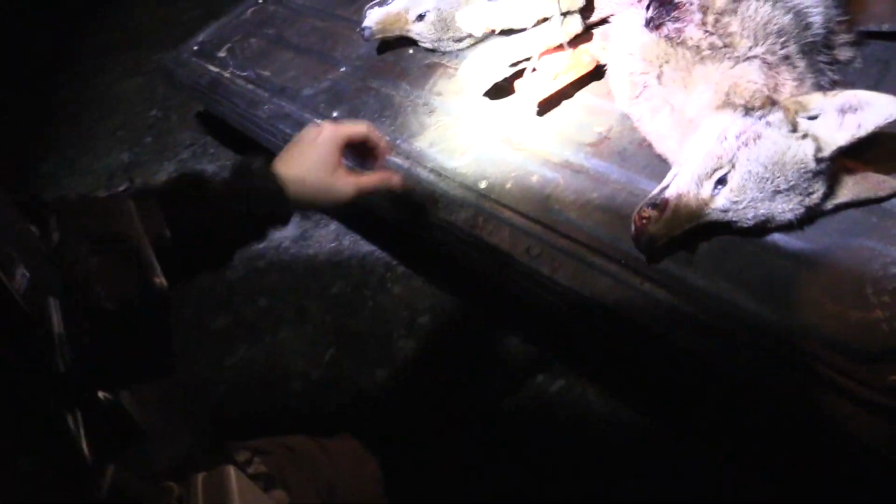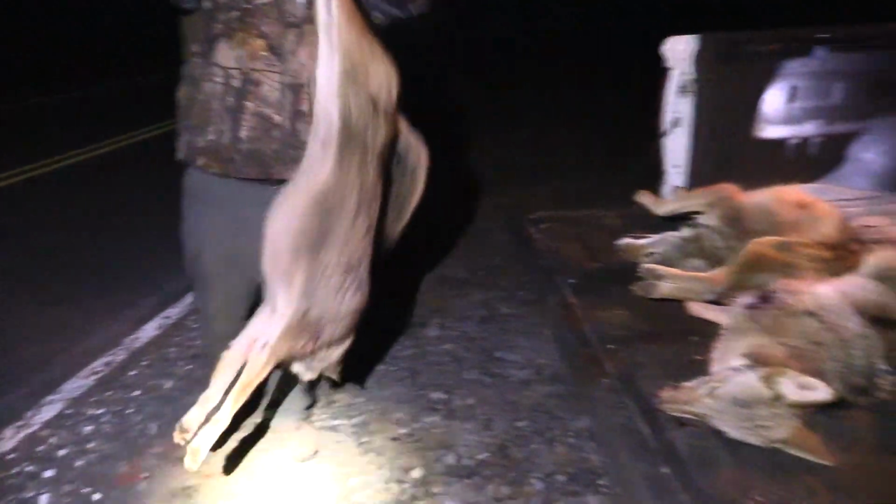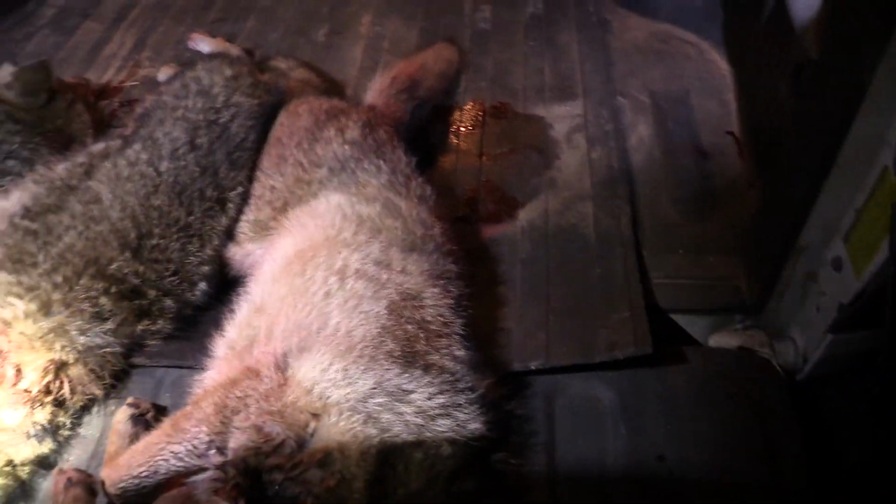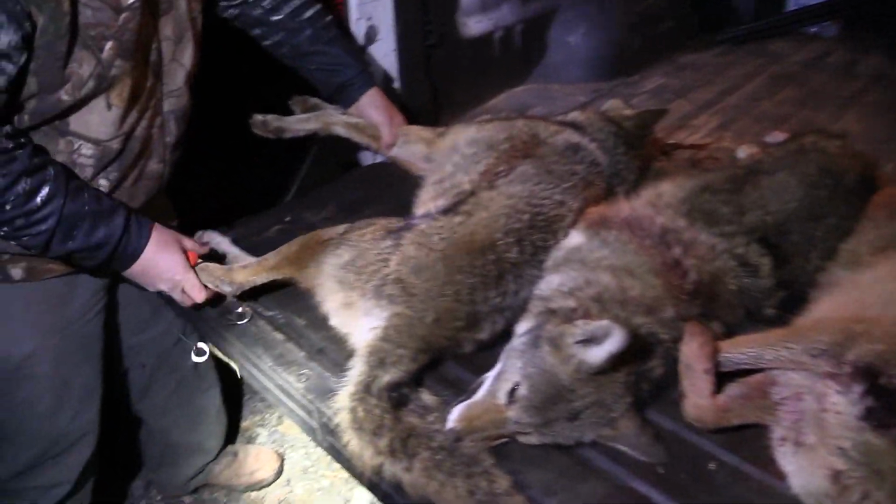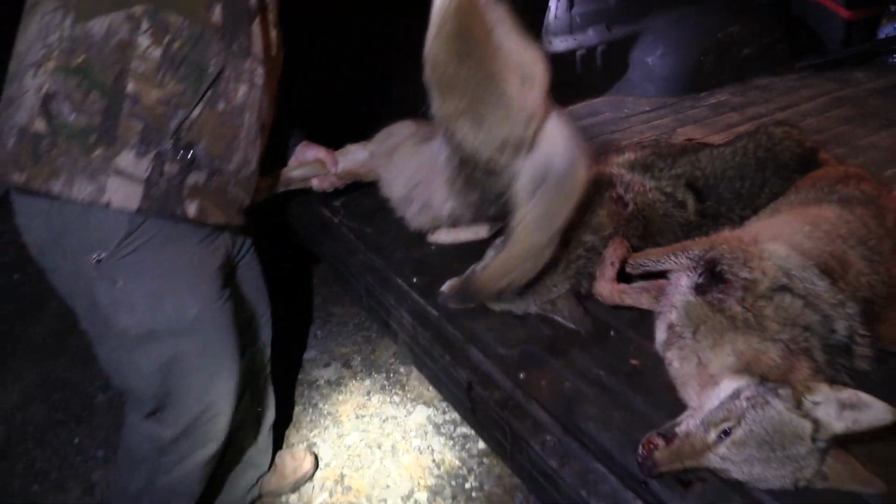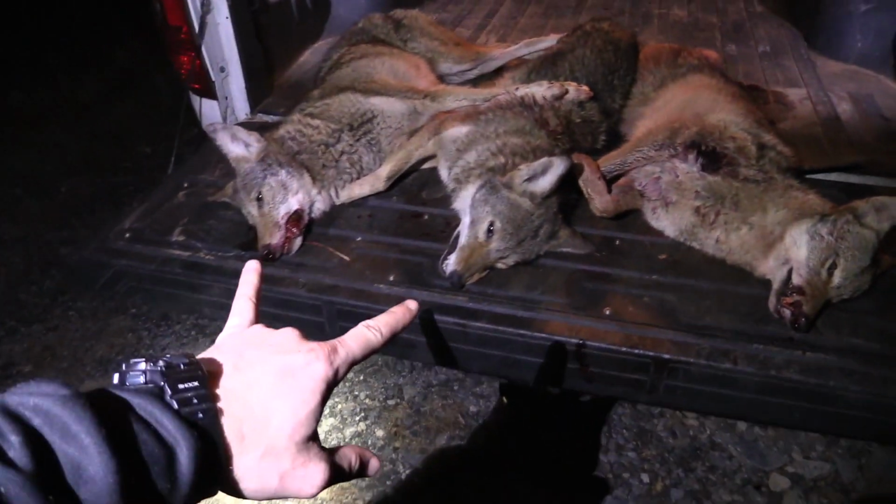Oh man. And what's nice is me being able to shoot one and Trent being able to shoot one. That's textbook right there. You don't always get them to work for you like that. Trent's dog, I'm telling you, Trent don't shoot a dog unless it's a big male. I don't know if I've ever been with him and him shoot a dog and it not be just a big male. Gotta love it, man.